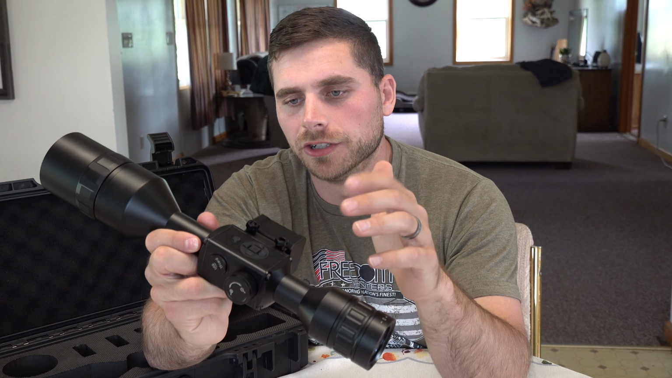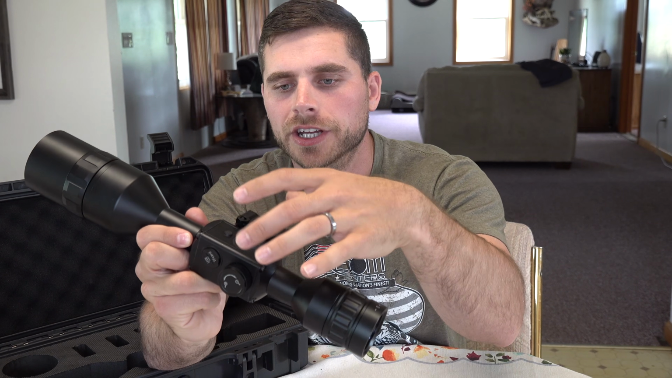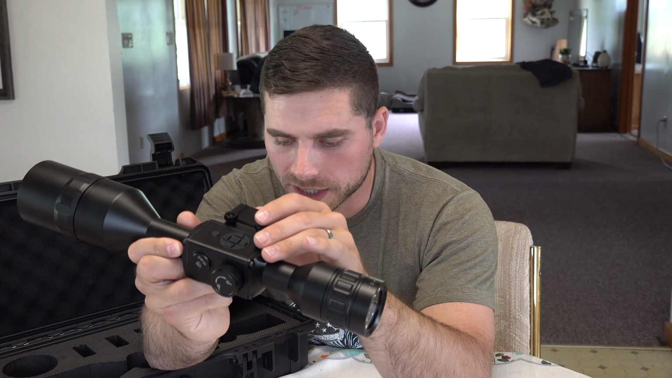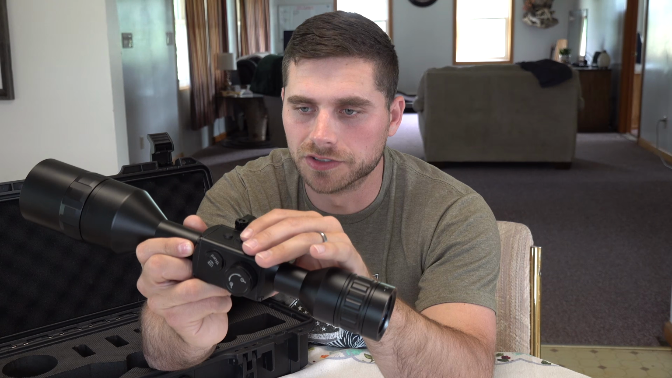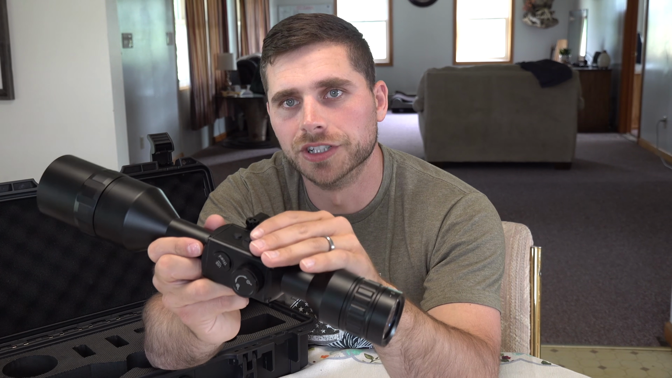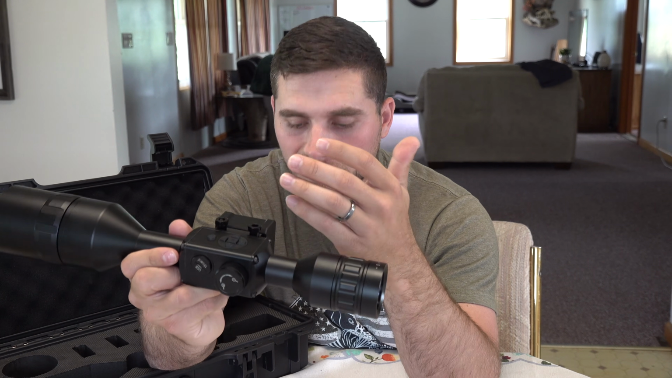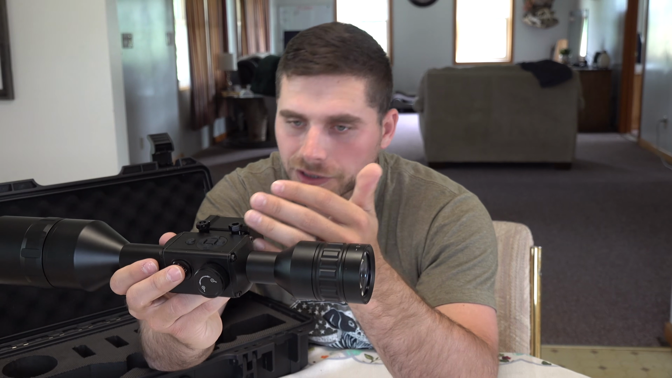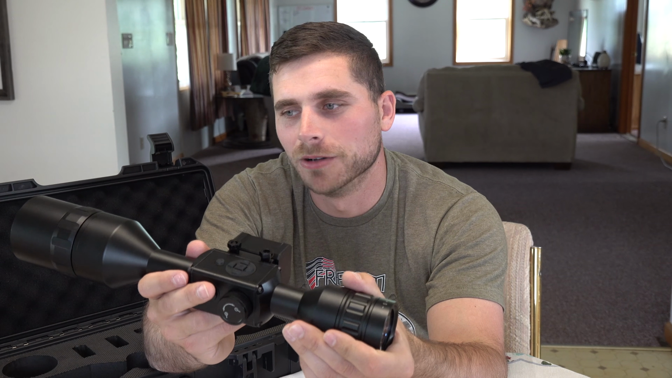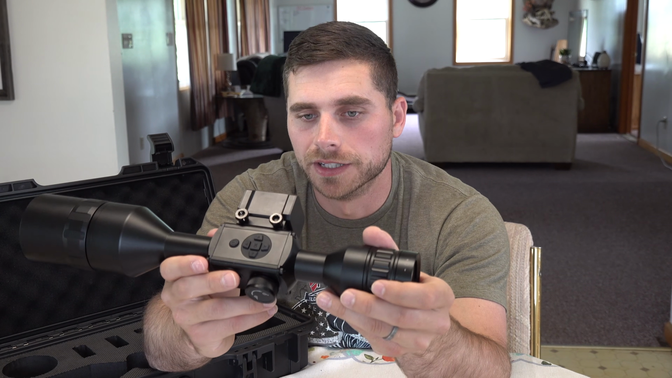So what makes this scope so special is contained right here in the heart of the scope itself. It's the CMOS high sensitivity sensor, which gives you full color images in the pitch black with no type of infrared or artificial light like I mentioned before, which is what sets this apart from other devices. There's no other devices where you can get high resolution color images in the pitch black of night. This is incredible. I can't wait to actually try this out and see what it's like.